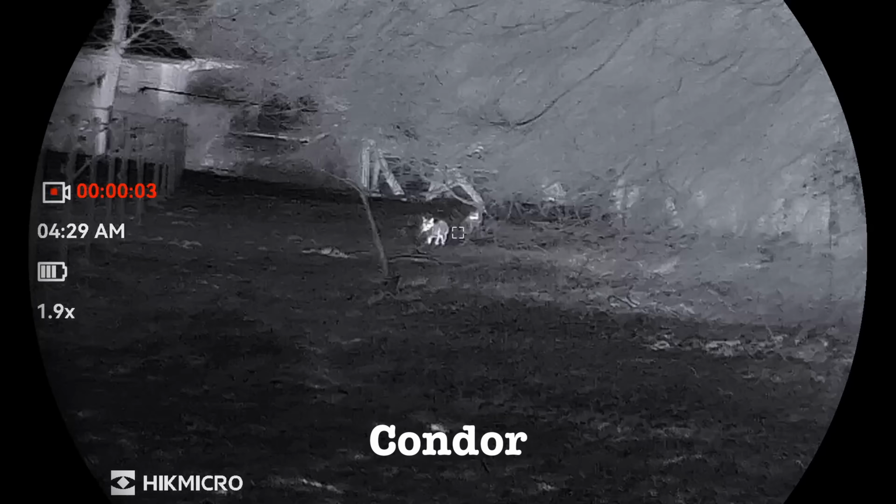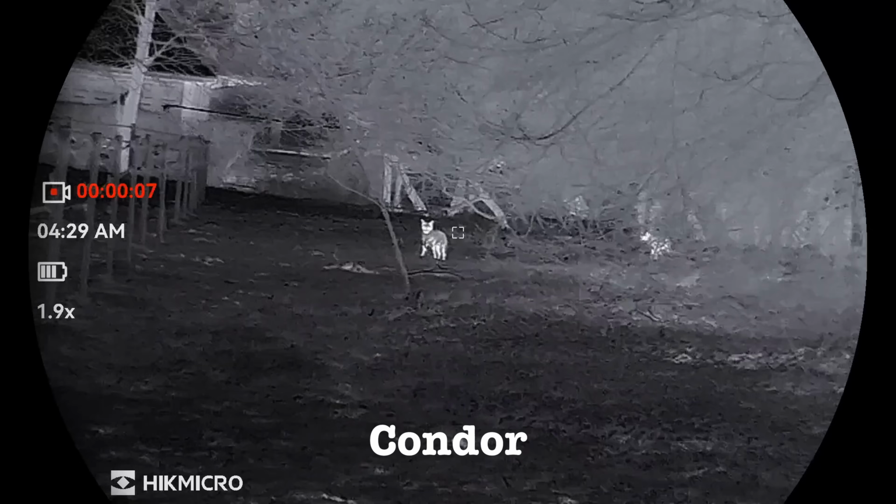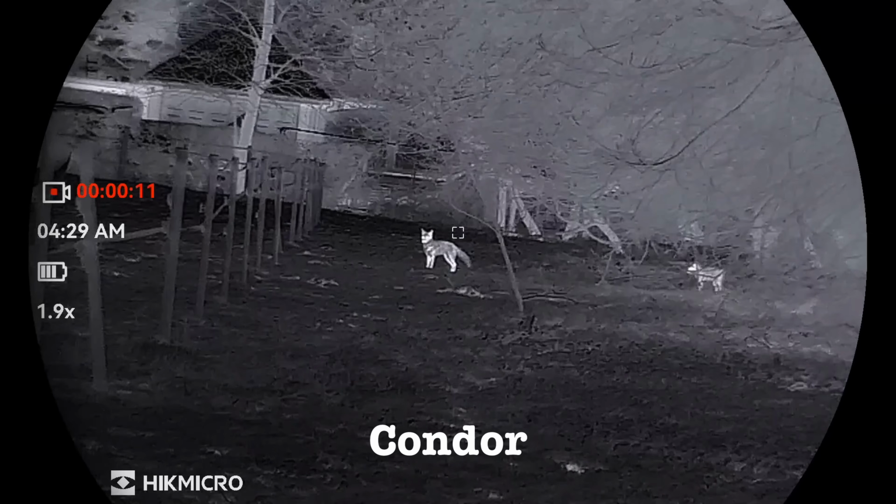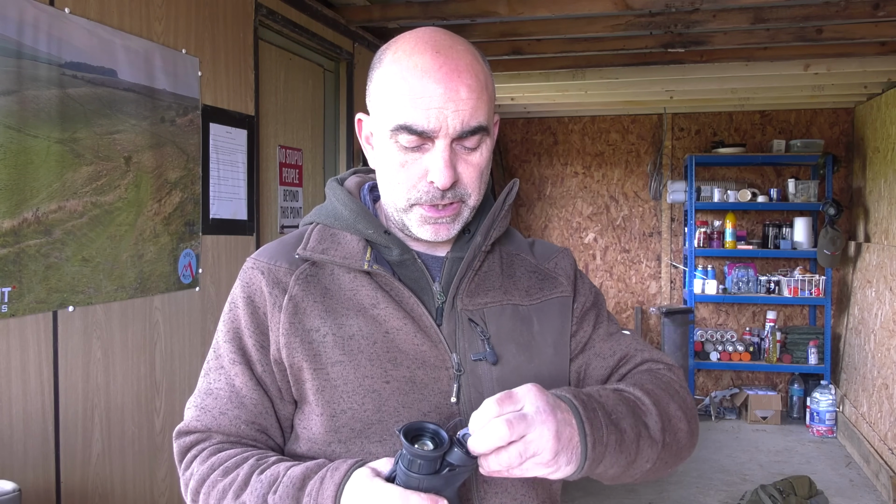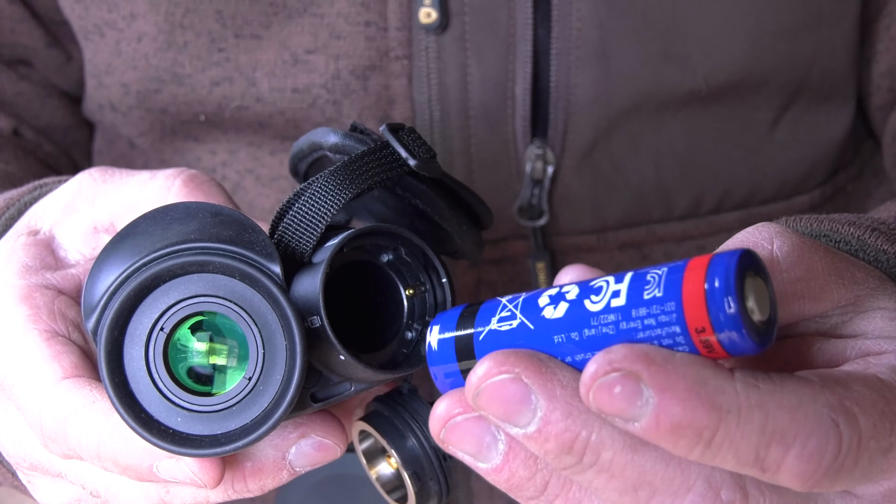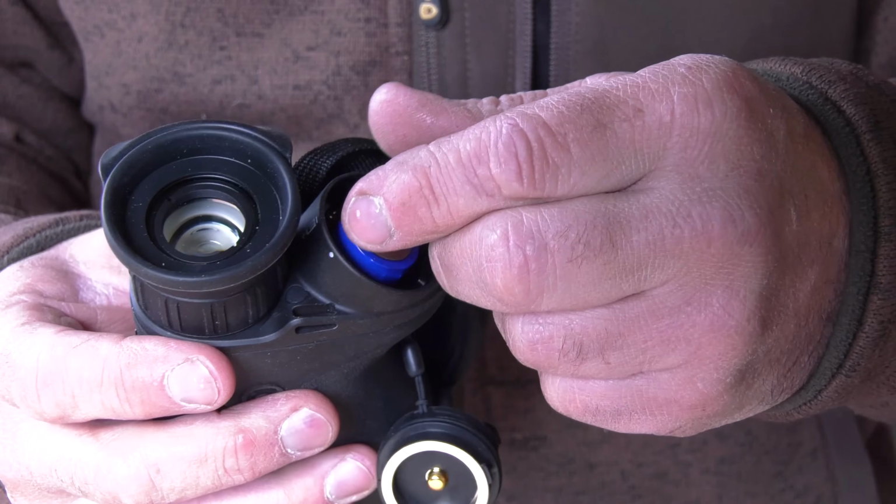The Condor has a 1800-meter detection range and a 1.9 base mag, which is ideal for spotting large areas quickly. Again, it comes with the HIKMICRO case, the same as the Falcon. As with the Falcon, you've also got a little tripod mount on the base, and on this unit the battery is housed in a little compartment on the back here, and again, like the Falcon, it's the 21700 battery.